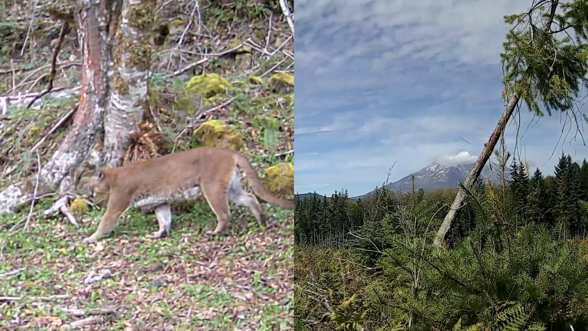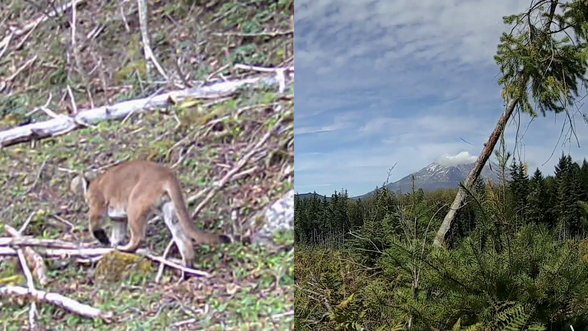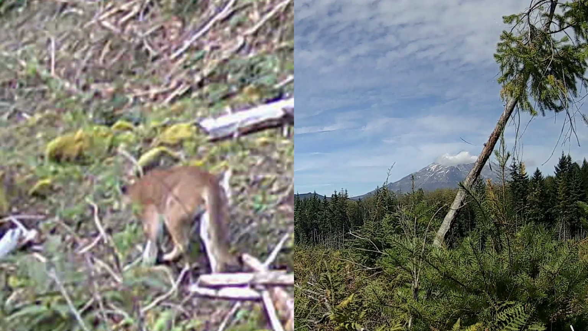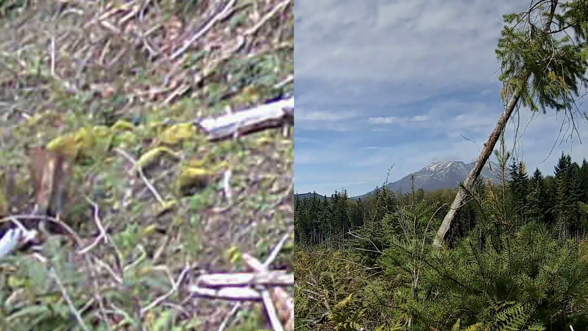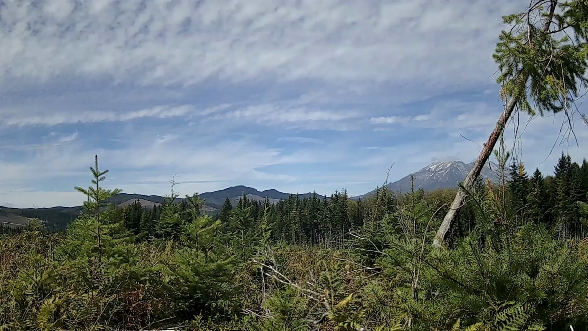The first part of that is I have a lot of trail cameras. I probably have around 75 trail cameras, and I put them in places specifically to get predators because the lions are fascinating, the bears are fascinating, and they do go in different places than the ungulates, the deer and the elk.